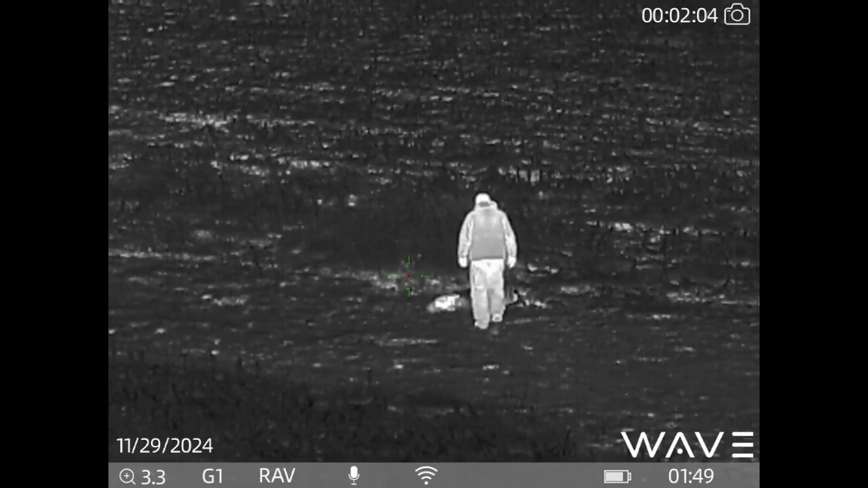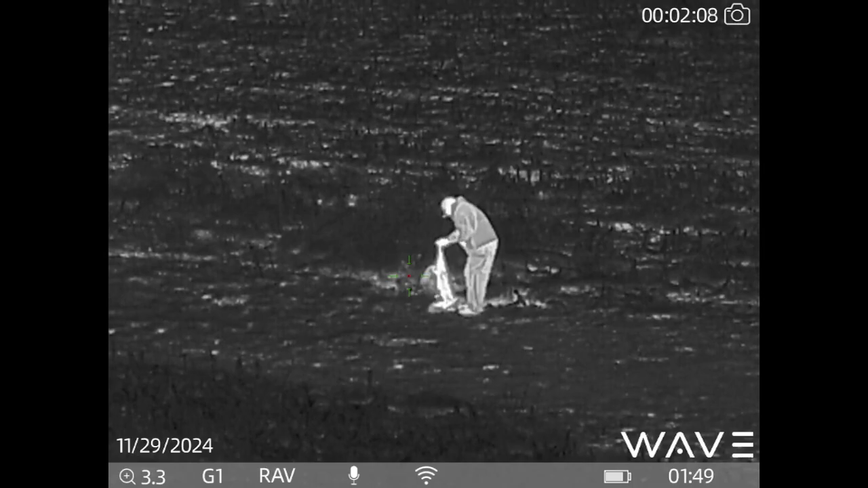That fox right there, he'd come in here a bunch last year and I'd let him go, and I finally decided he was the one that was catching all my ducks. One less predator in the food chain.